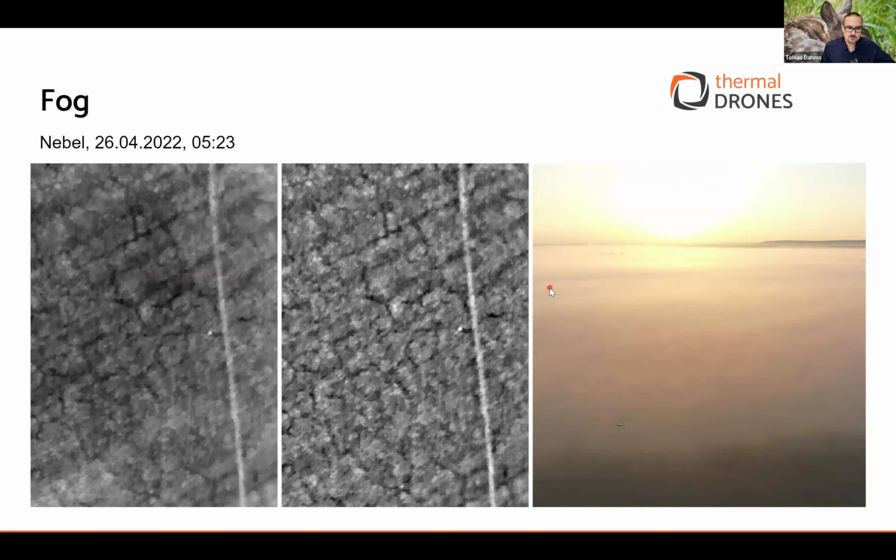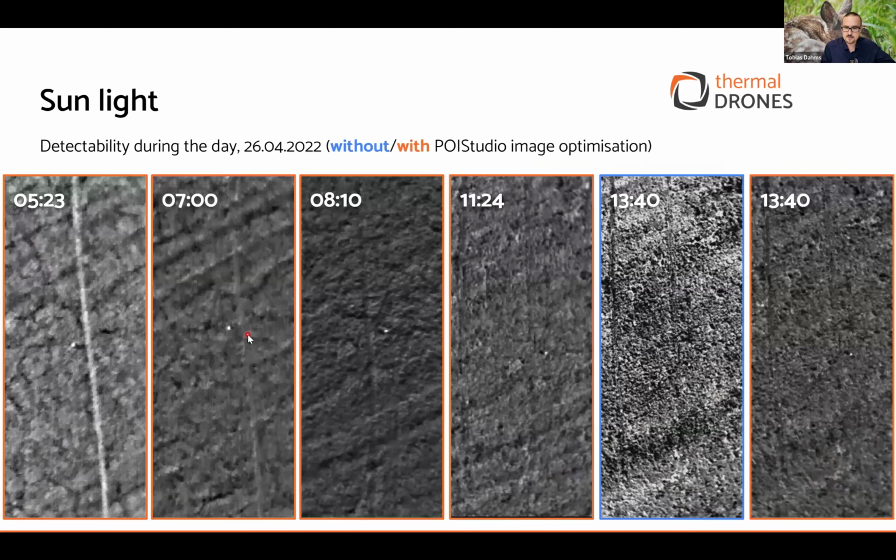The other issue is probably fog, especially if you are in wetlands. You have a lot of fog, as you can see here, and this fog deteriorates your image, so the sharpness goes down and it's harder to detect the animals.